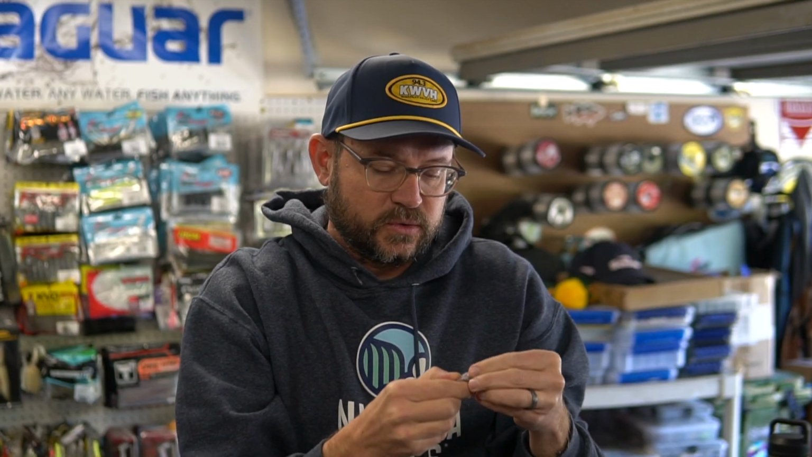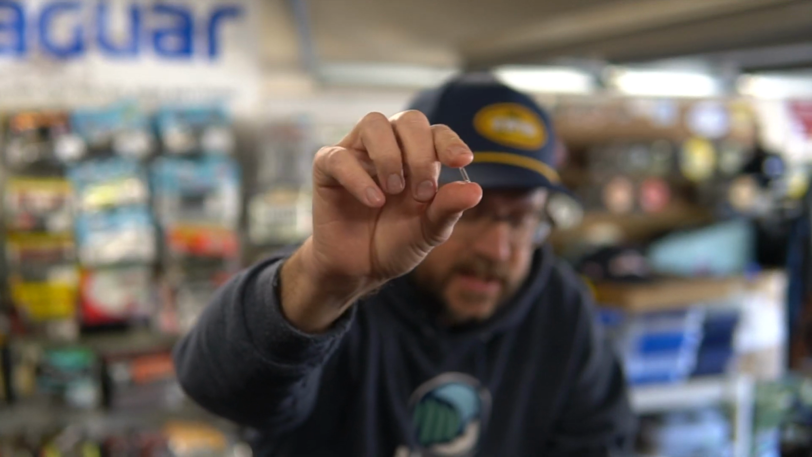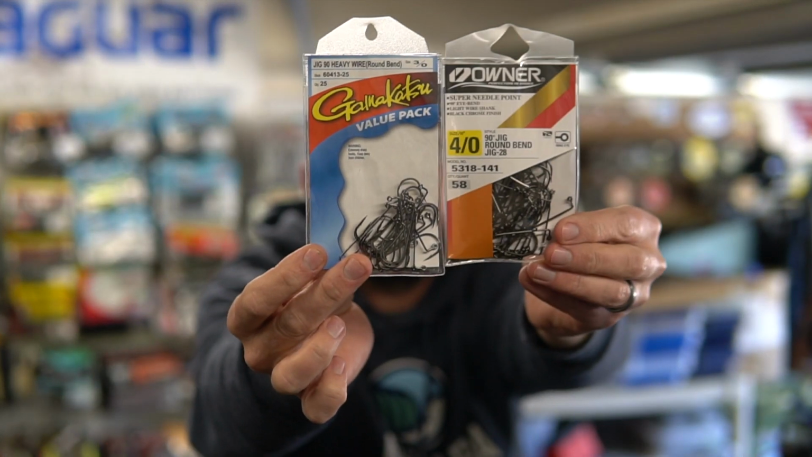It's just like an old school rattle, like people used to put in their lizards back in the day. Yeah, it's just a little glass rattle. So you take that out, and that's where you can actually put a nail weight. And then you're supposed to be able to put a 90-degree hook. These are the ones you use for jig making.